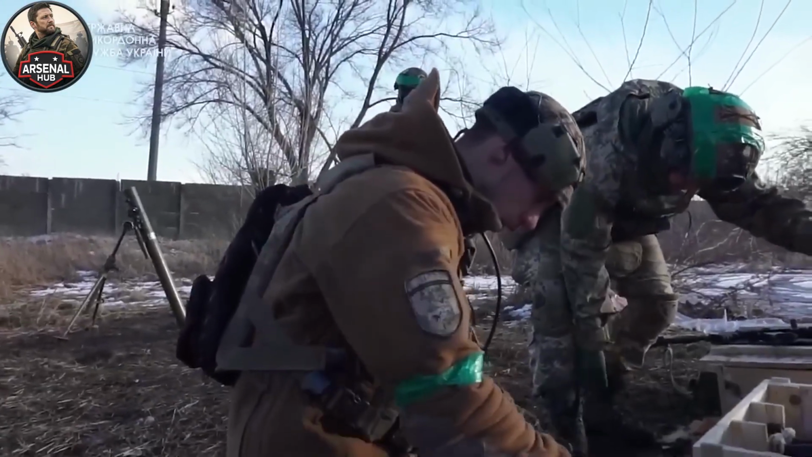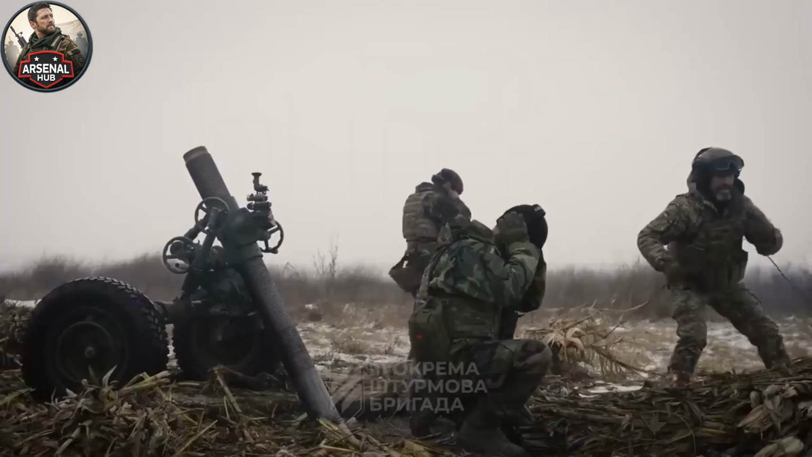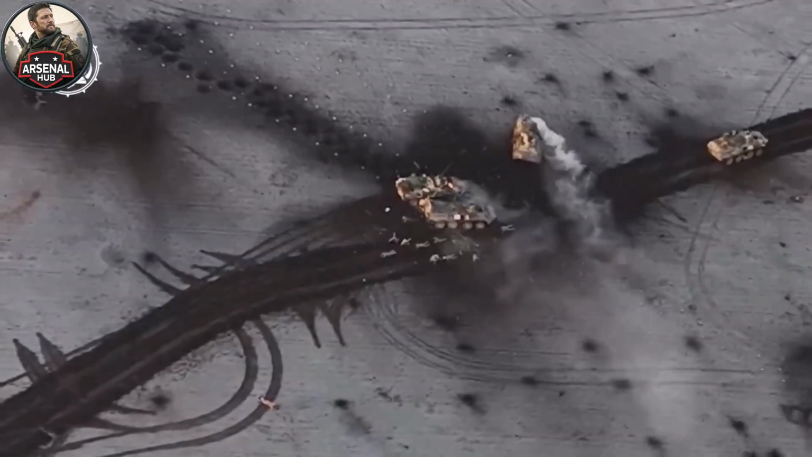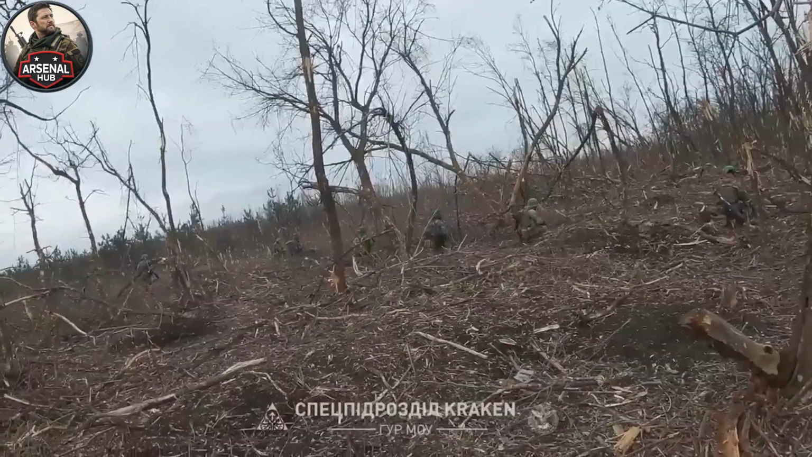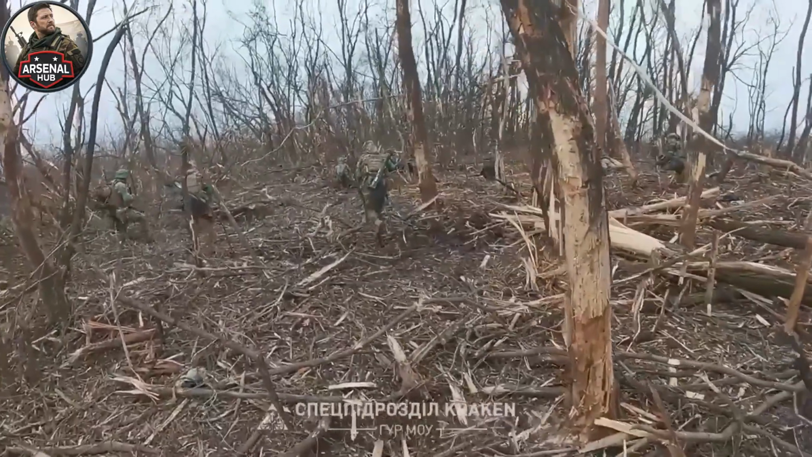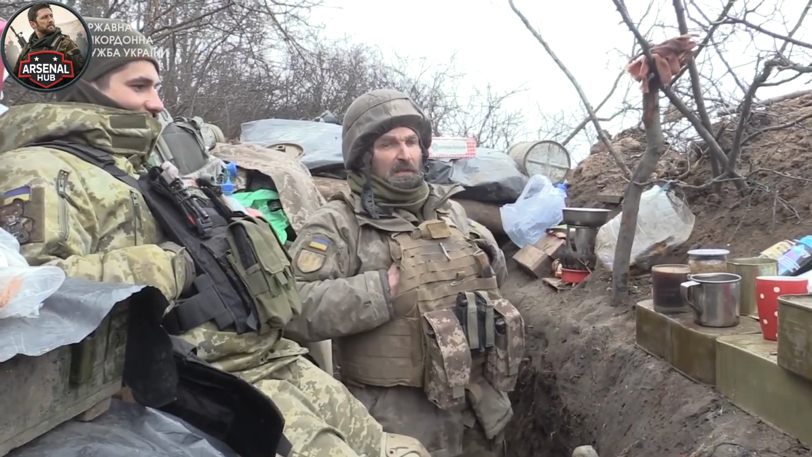In the dark, in a forest with a Russian column approaching that you can see in your thermal sight, but that you know cannot easily see you, there is a temptation to believe that invisibility is the same as safety. Ukrainian anti-tank crews know it is not.